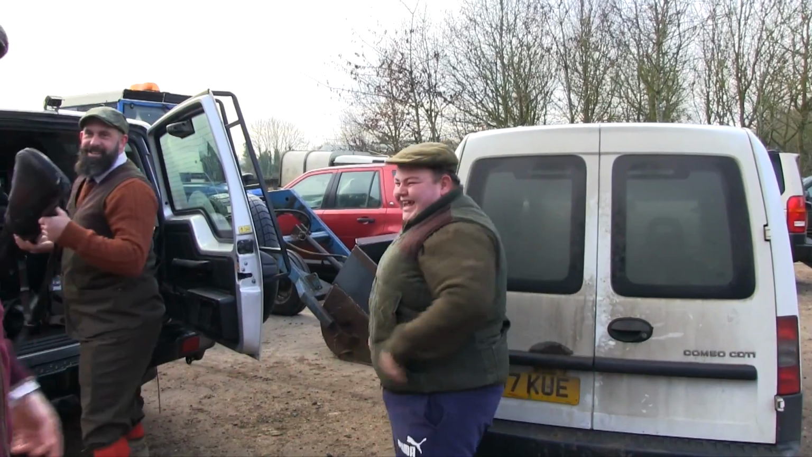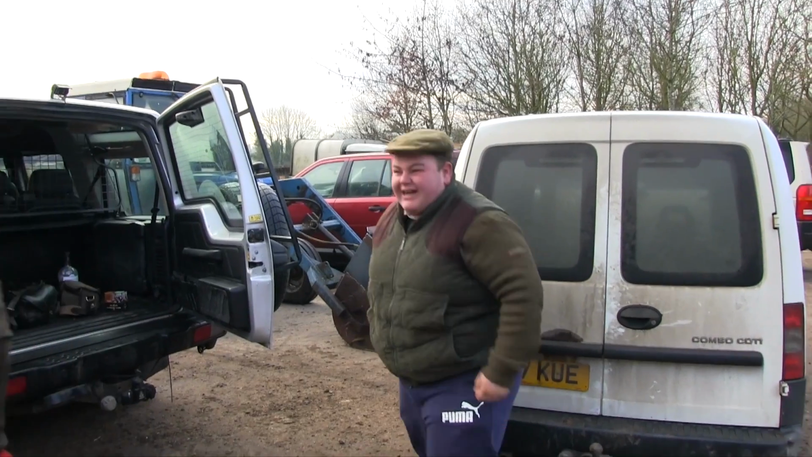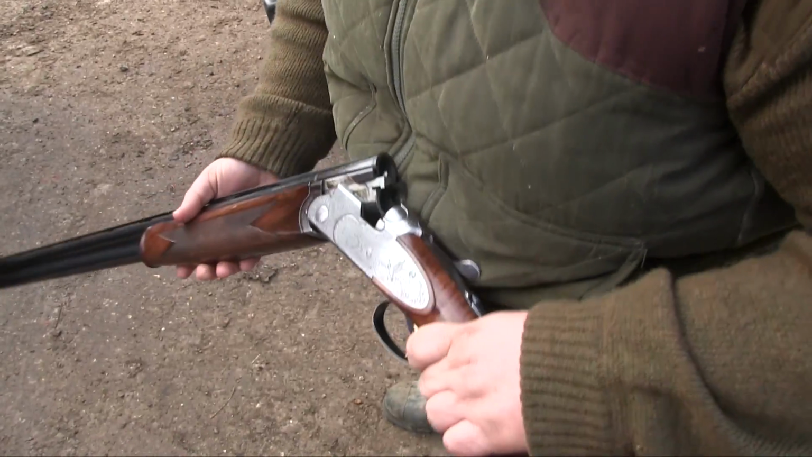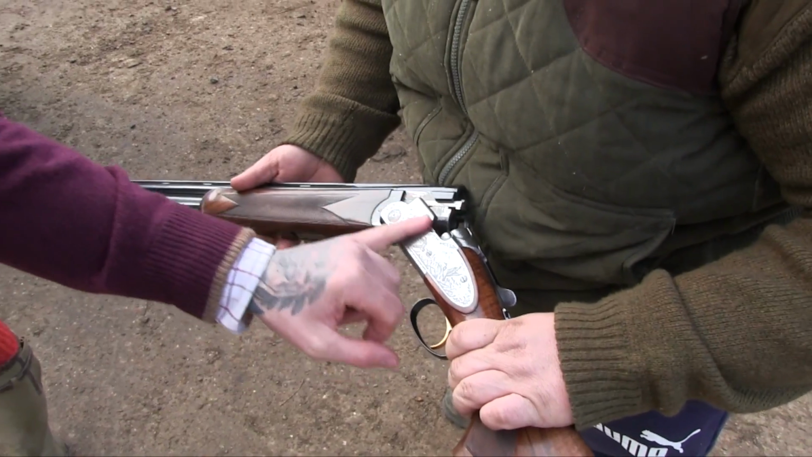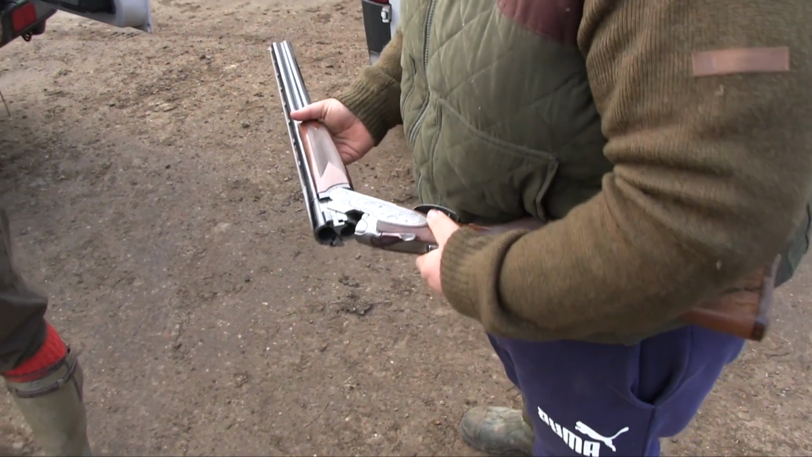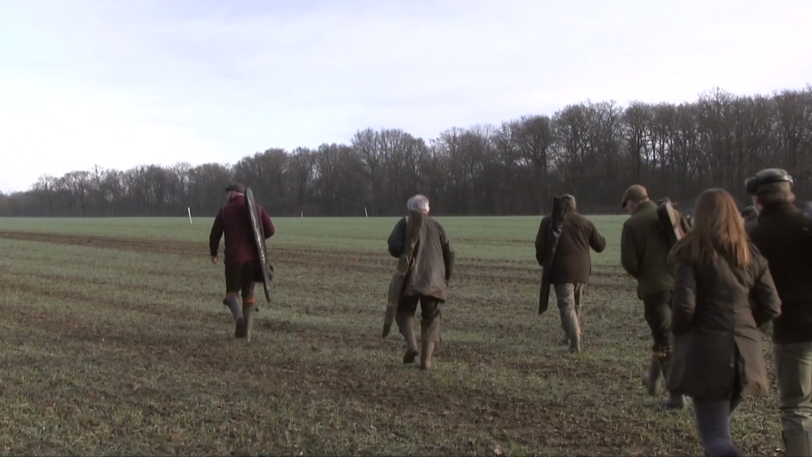Well, doing the tweeds on today, look. Yeah, Pumas today, look, eh? I gave the gun a service, a bit of WD. Oh, crikey. How can you treat a nice gun like that so bad? That's only a bit of WD on it, isn't it? It shuts all right now, hopefully it gets all right.